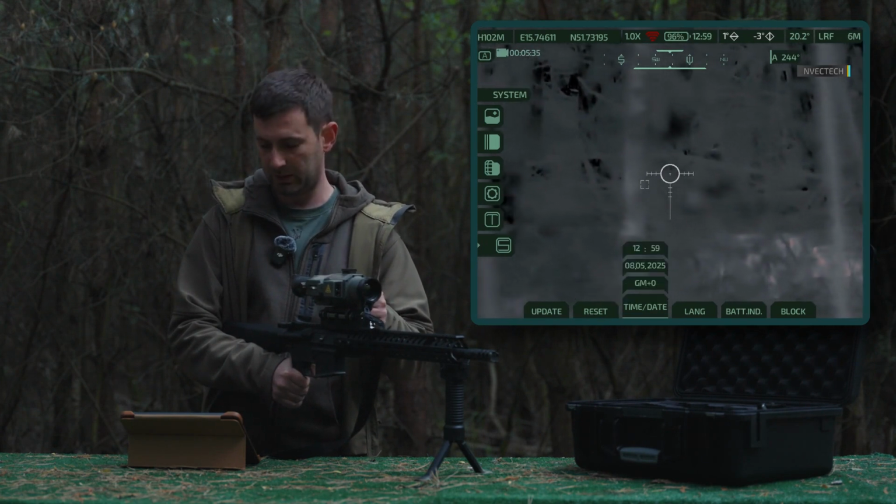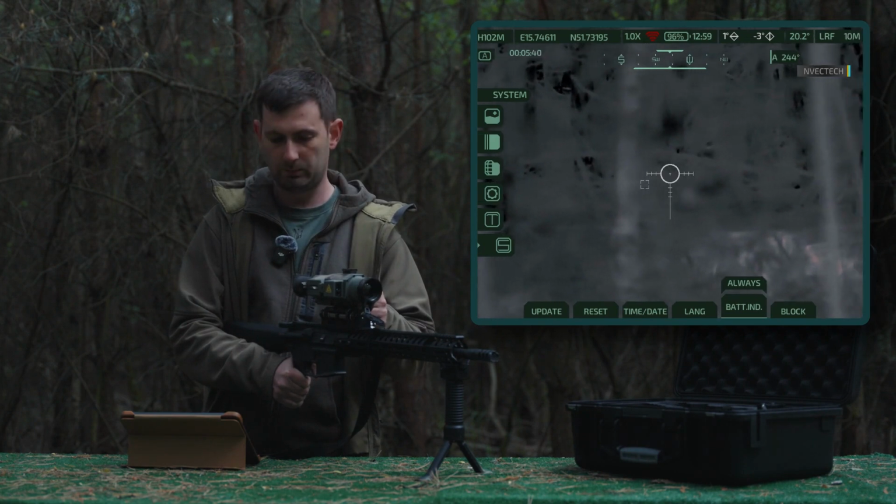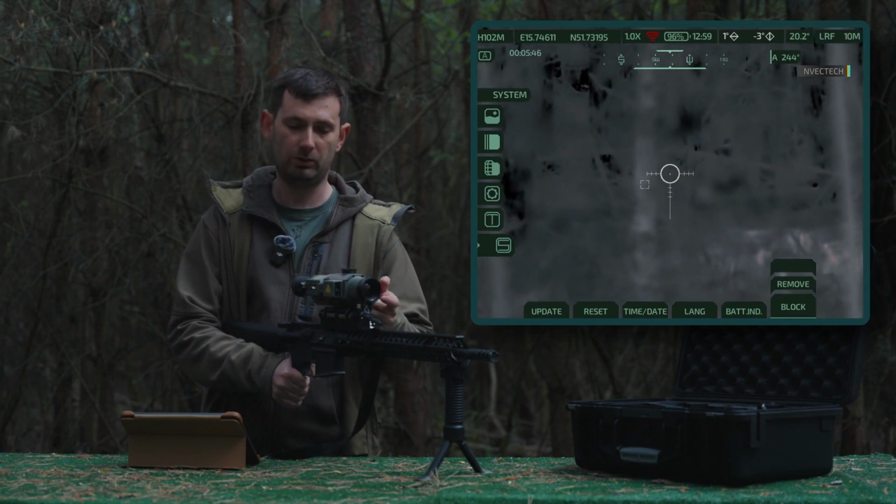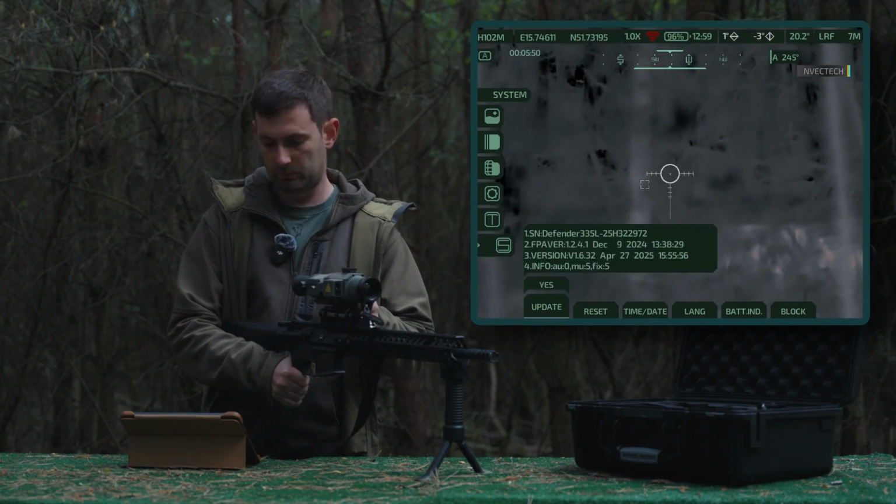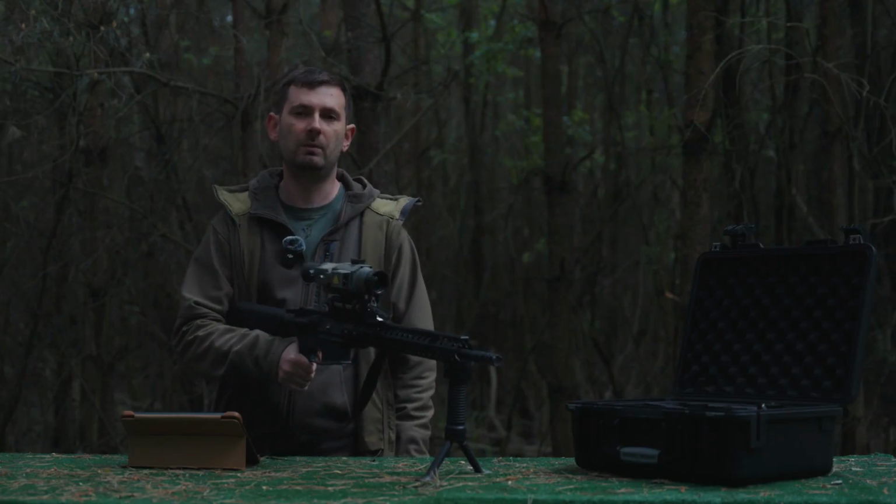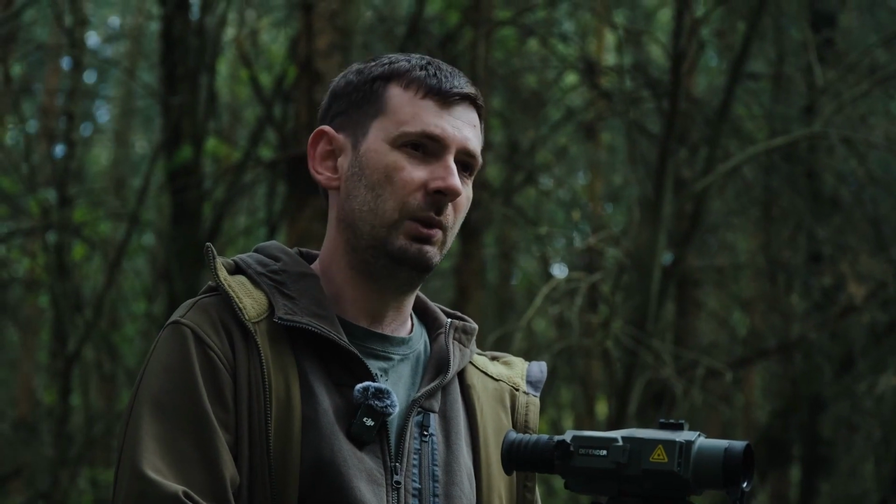Complete reset of settings, time and date, languages, battery indicator. You can turn it on, turn it off, or set it to operate only for the first 3 seconds. You can also lock the device with a password to prevent unauthorized use. These are, in fact, all the settings that this device offers. In the next video, I will demonstrate and explain how to zero it in and how the ballistic calculator operates.